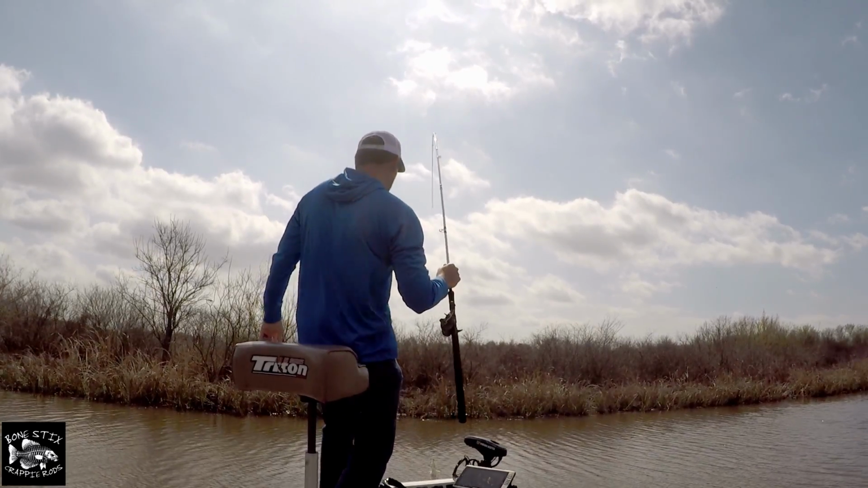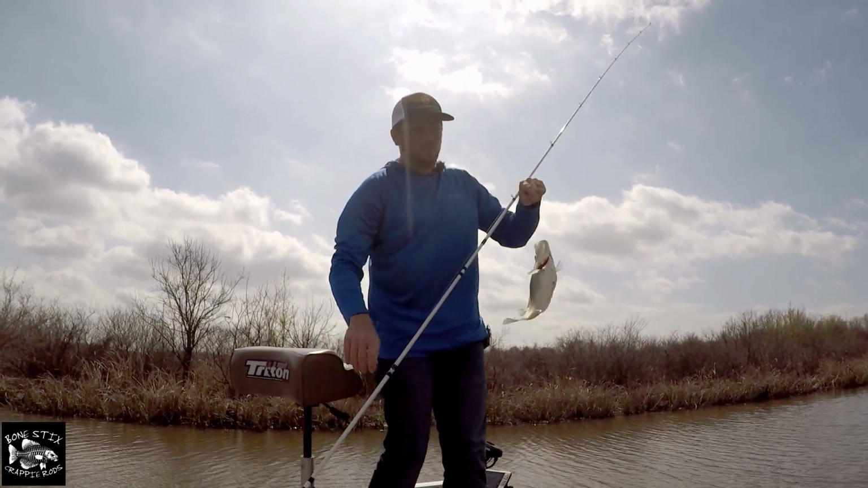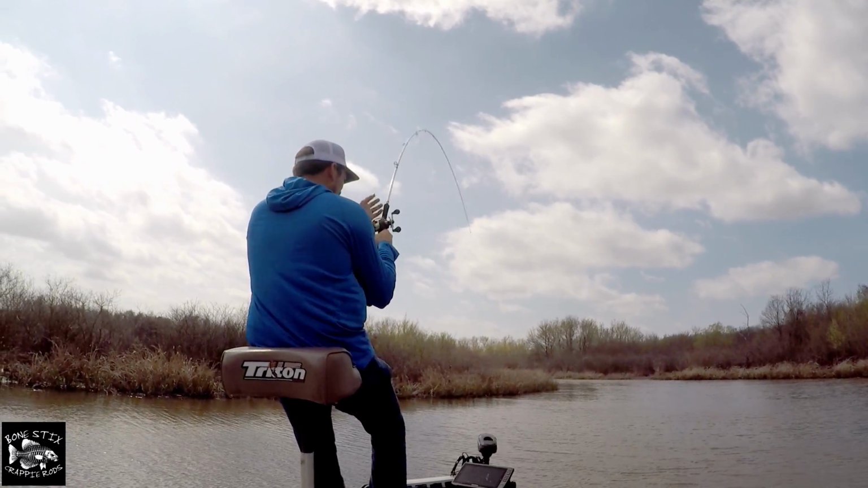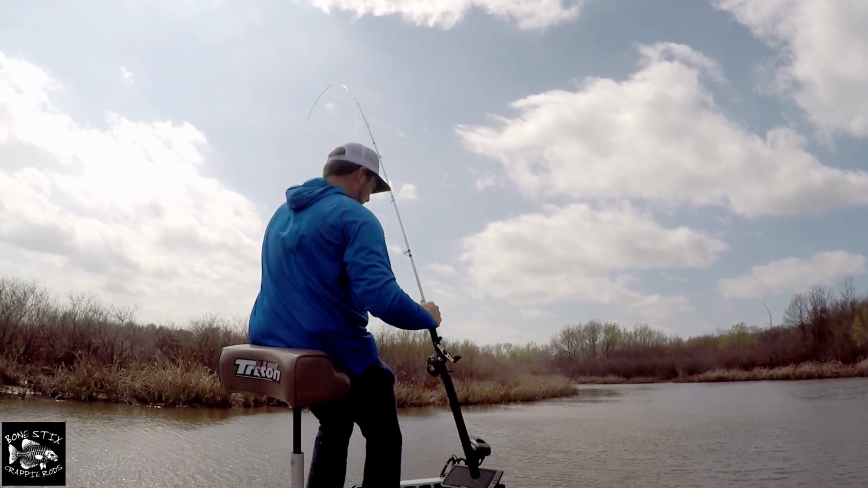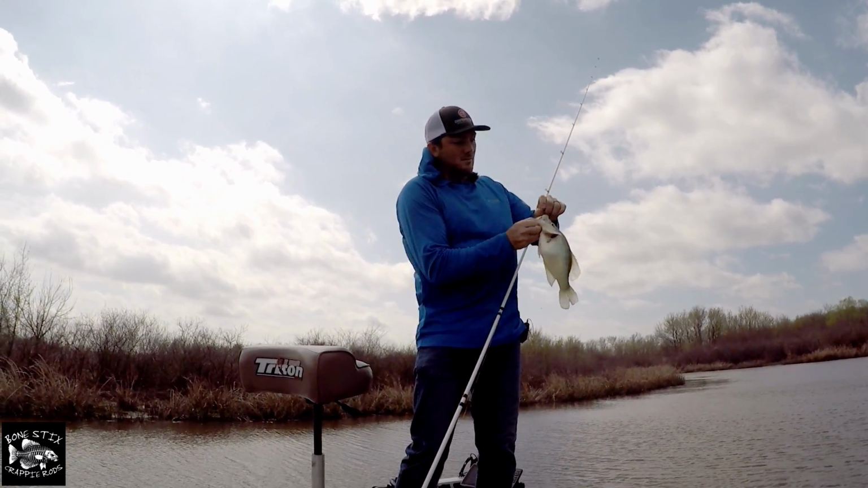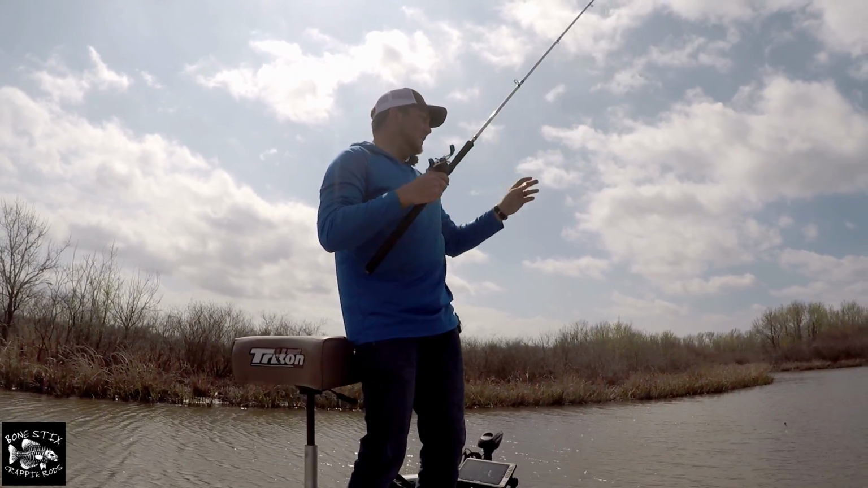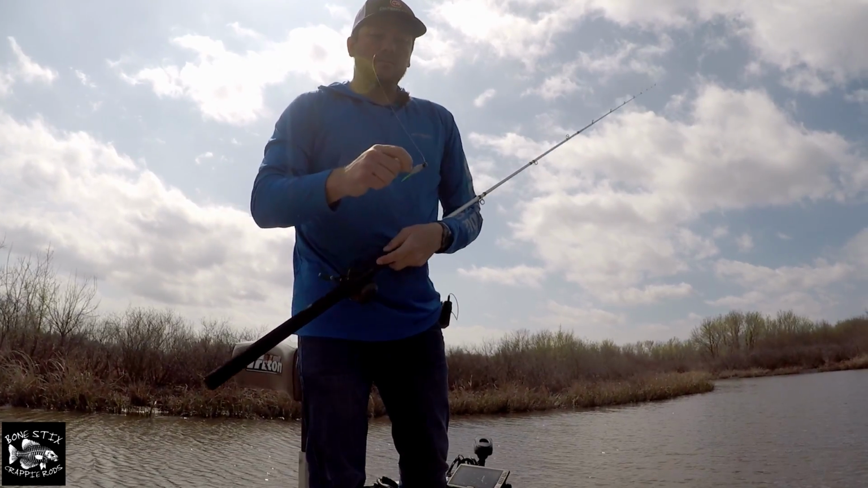There we go. There's a ton of them down there this size too. Boom. 19, and look at this jig. Still perfect.